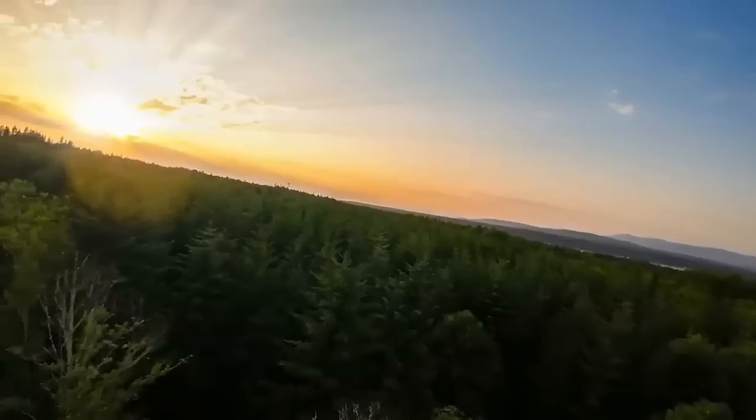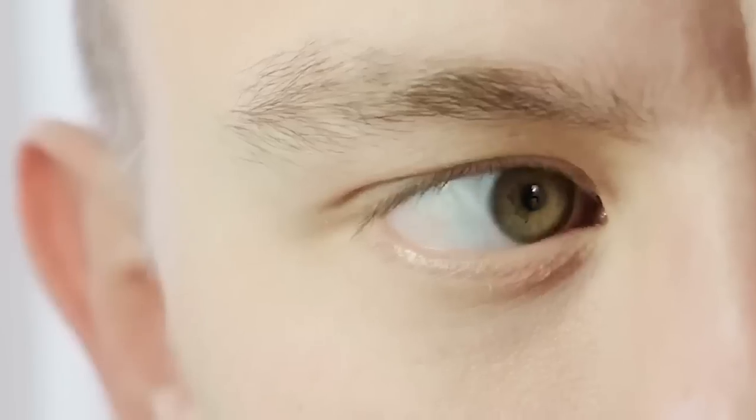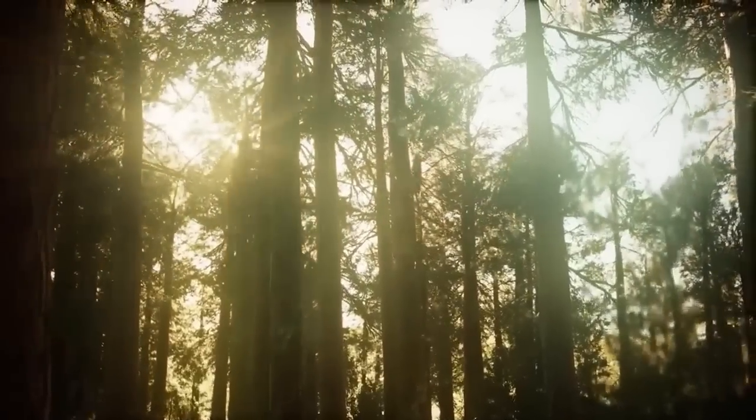Unseen creature encounter. In the deep dark forest, a camera caught something really weird and mysterious. It felt strange and gave everyone a little scare. It made people wonder what on earth it could be.